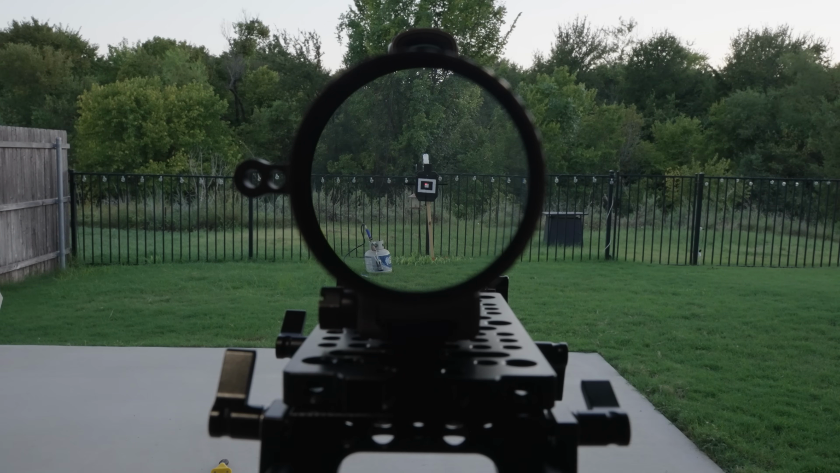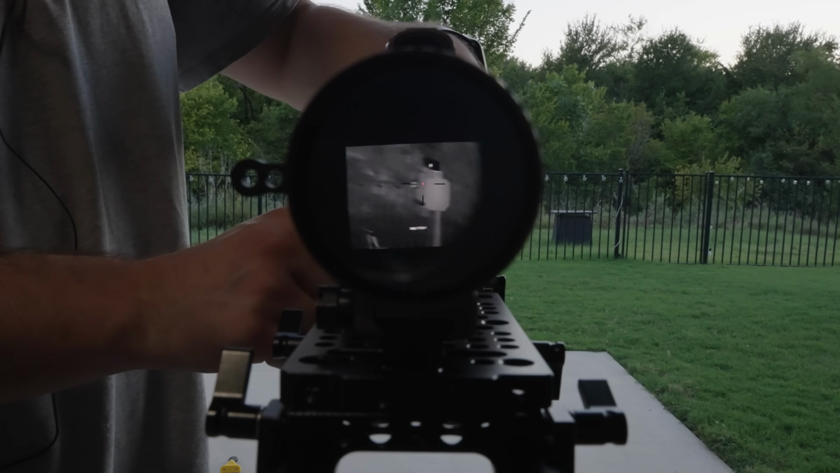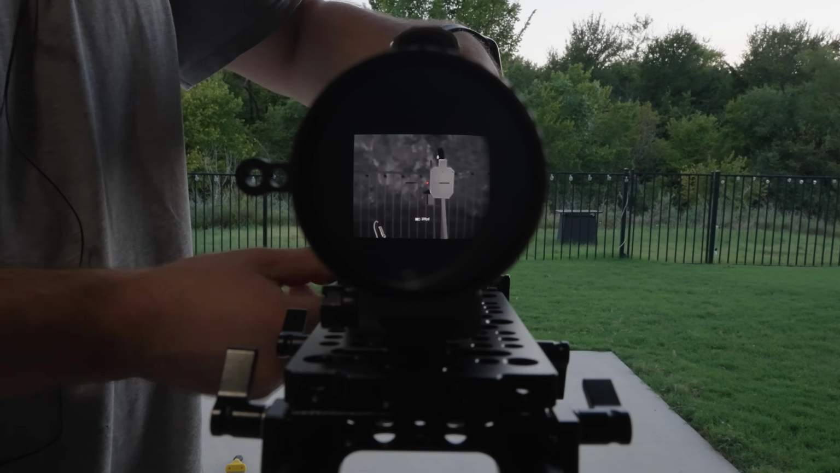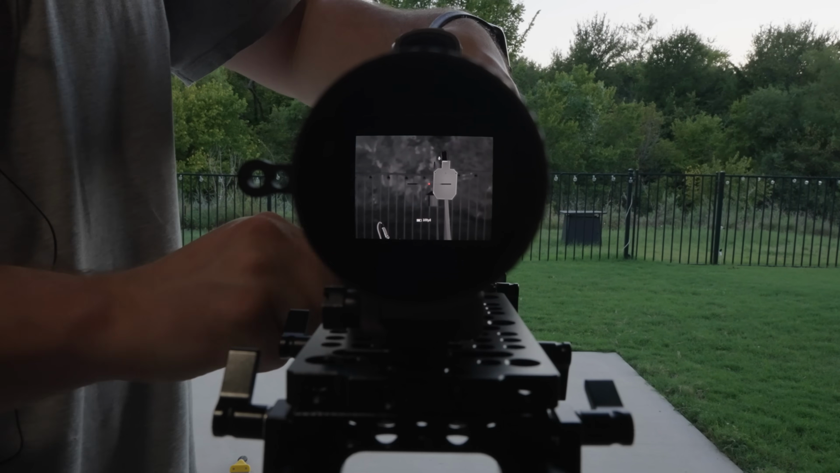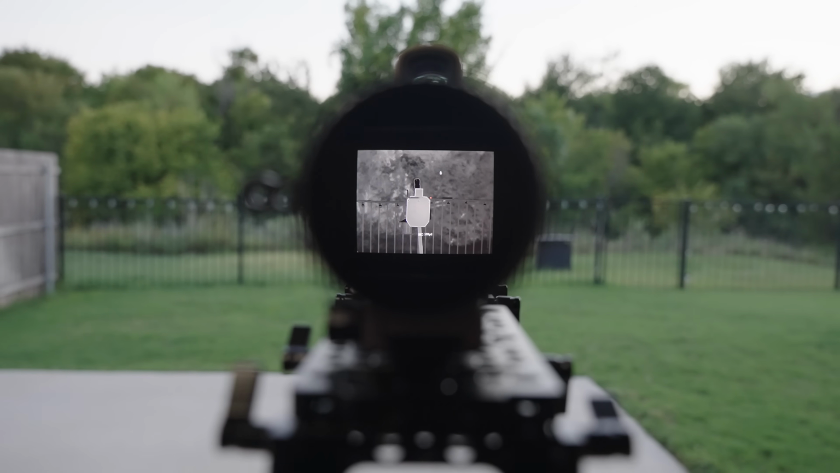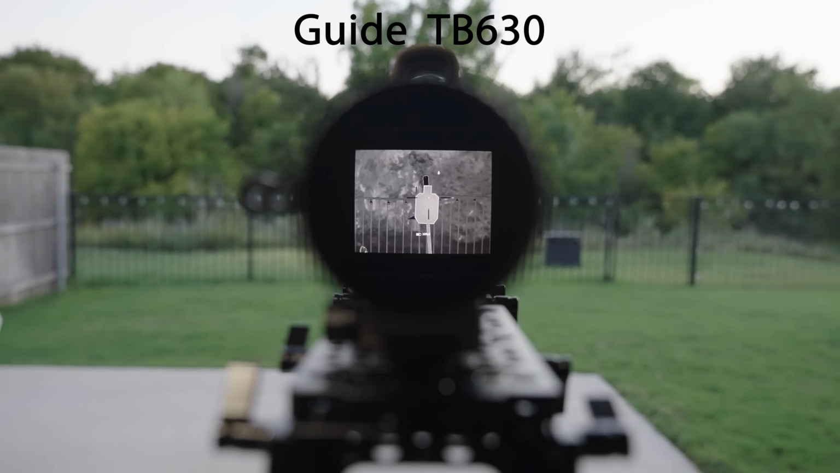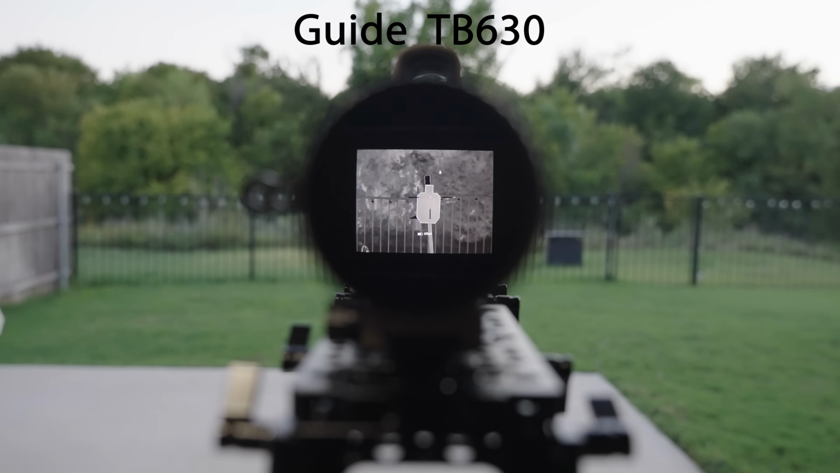So here is the Guide TB630. I'm going to do the best I can to get things to look like they do to my eye. Please keep in mind, this is not going to look nearly as good to you guys as it does to the user's eye. It is really hard to do it justice through a camera setup, but I did what I could. I'm still going to have to make manual adjustments as I zoom into different ranges. If the camera gets offset a little bit, we're going to lose some of that field of view optically.